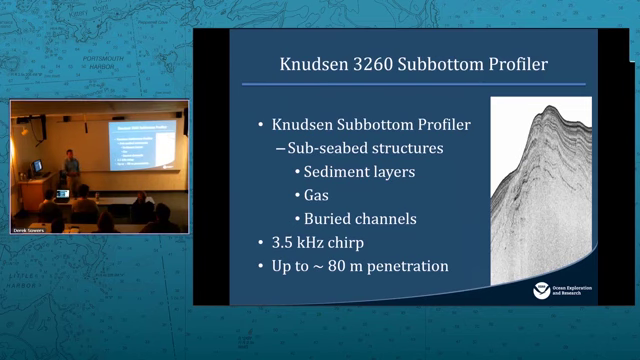This is the sub-bottom profiler. This is basically like a shallow seismic system, so it reveals the shallow geology of the seafloor. So it's another data set that we collect pretty much all the time during mapping operations.